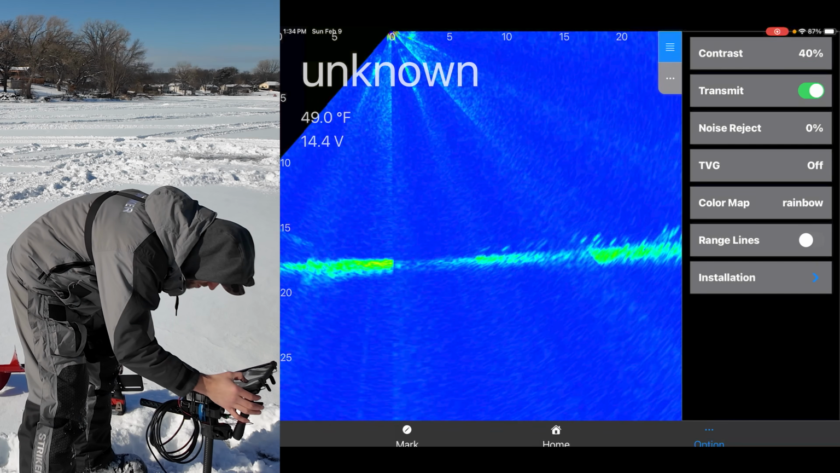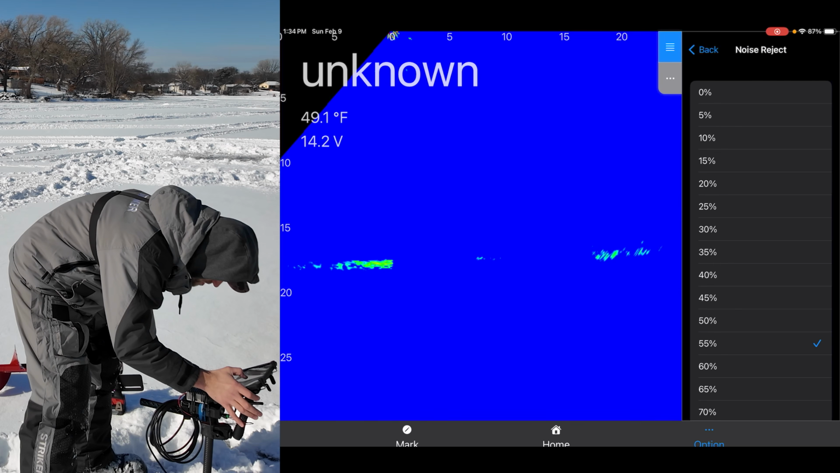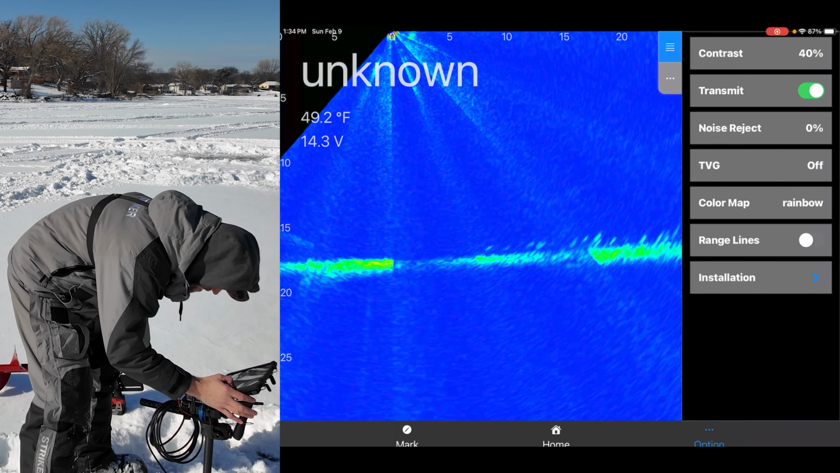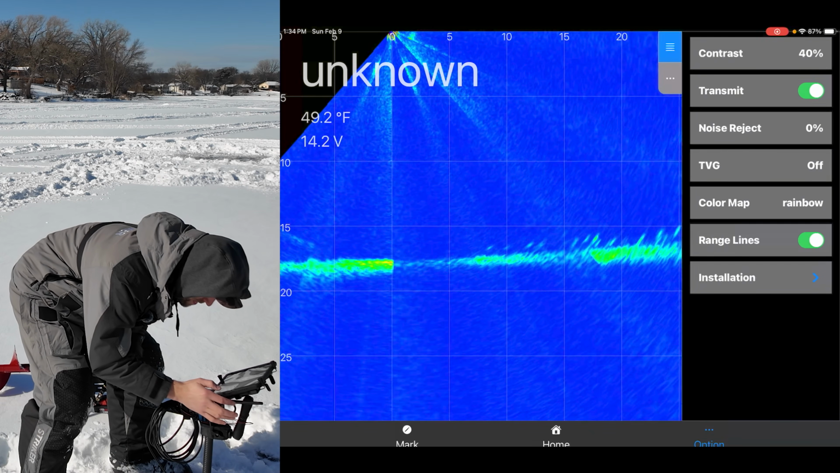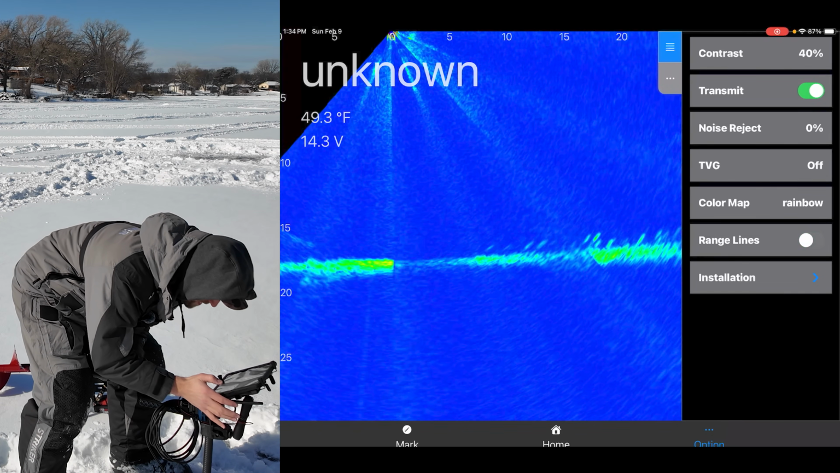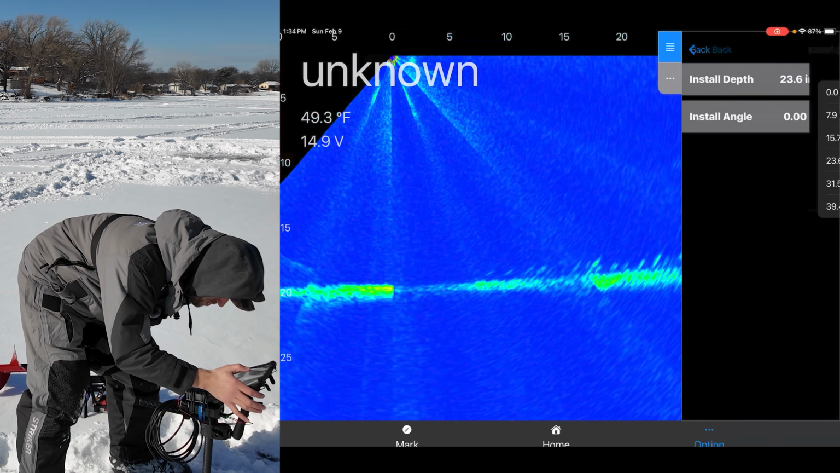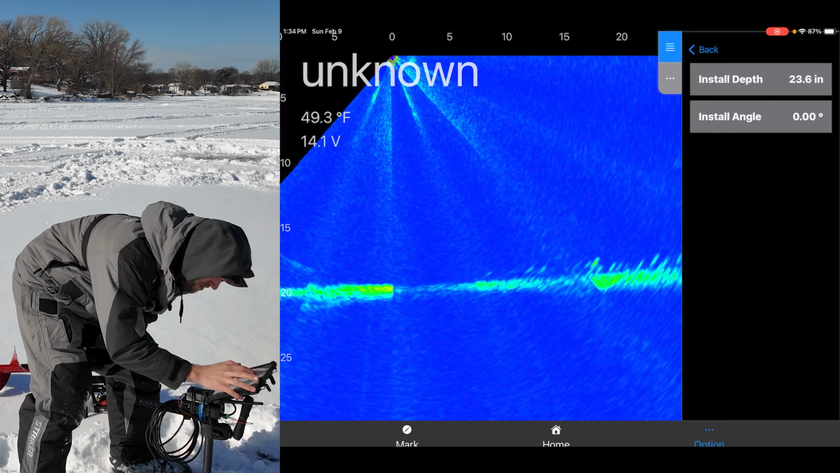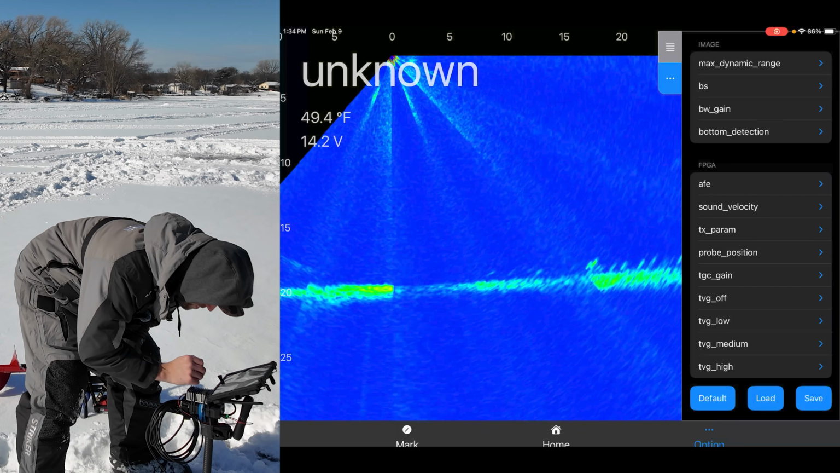Okay, let's do noise reject. What if we went to, okay, we don't want any noise reject on really. We can leave that off because we don't really have a whole lot of noise. You can do range lines, which I'm not a fan of, but you can definitely put them on there if you want. Installation, so we could do install depth. We're about 2 feet. Oh, and you can actually adjust the custom install angle in here, which is great. And yeah, that's what we're working with.